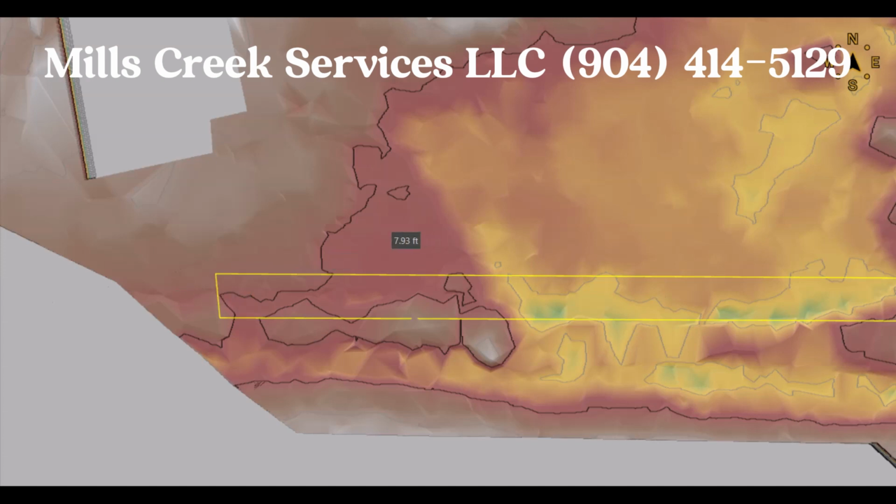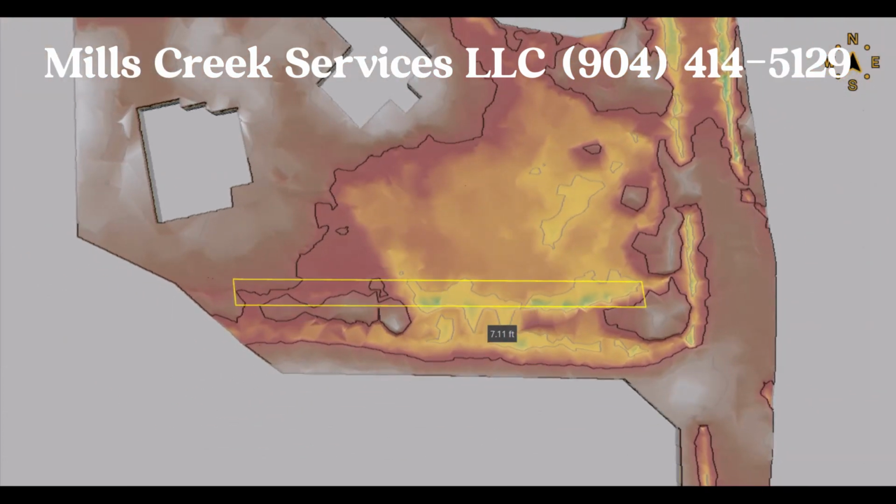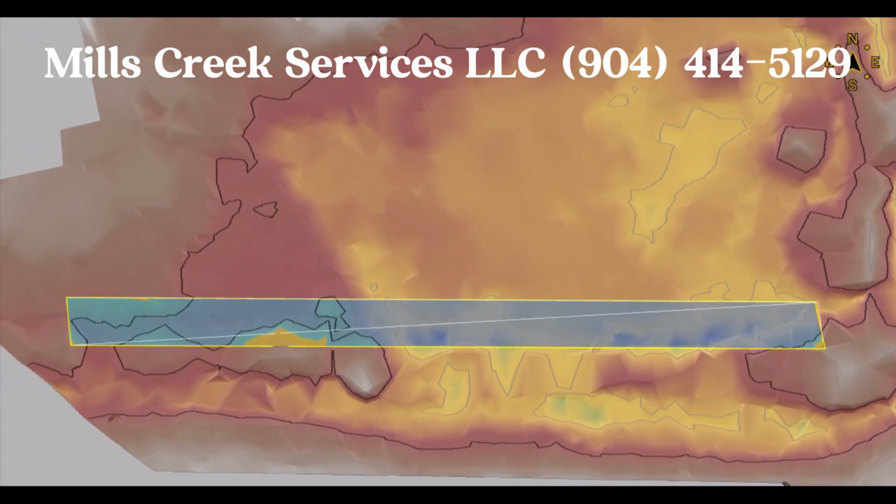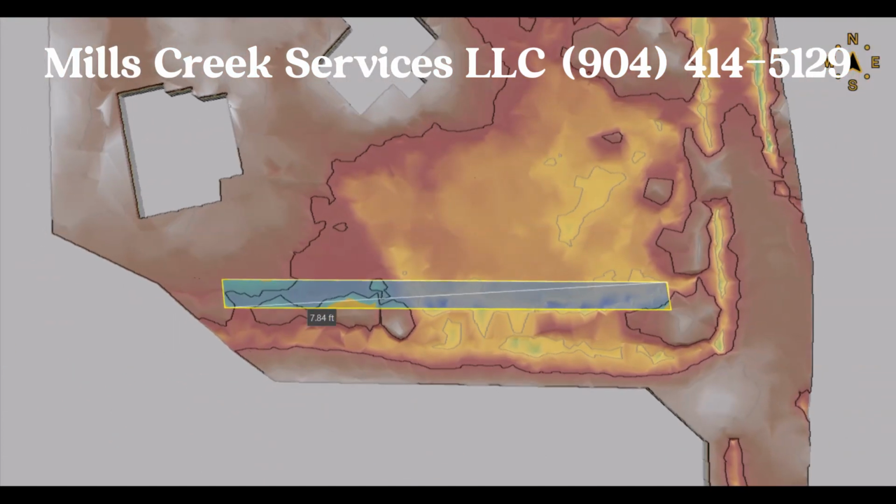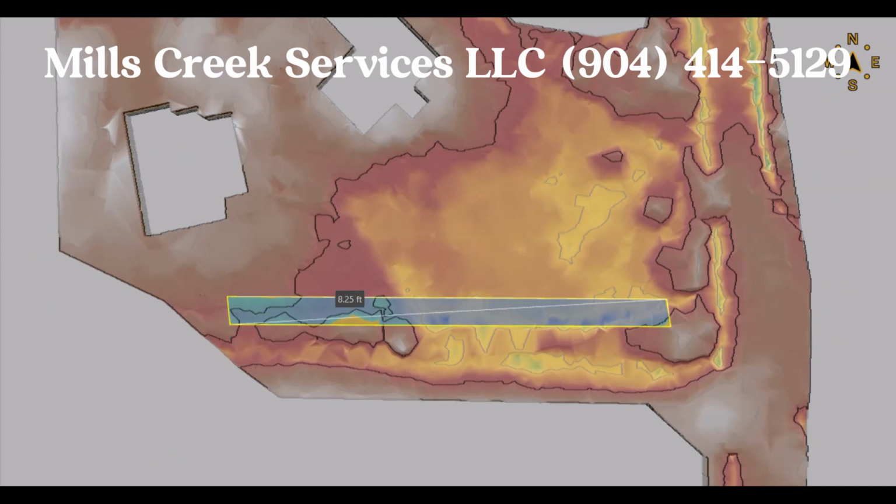So we tell our software we want this area to be 8.24 feet throughout, and it performs a cut and fill analysis. In this case, it tells us that we need 68 cubic yards of fill dirt to fill up this area. So that gets us to 8.25 feet.